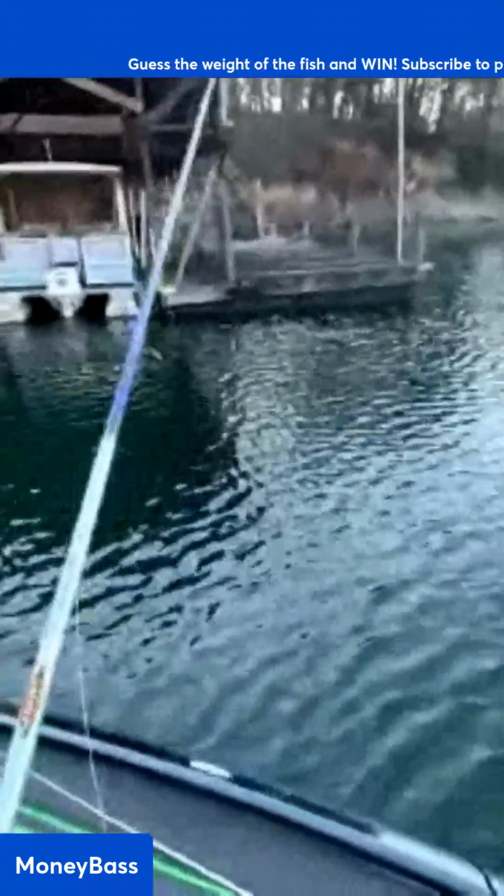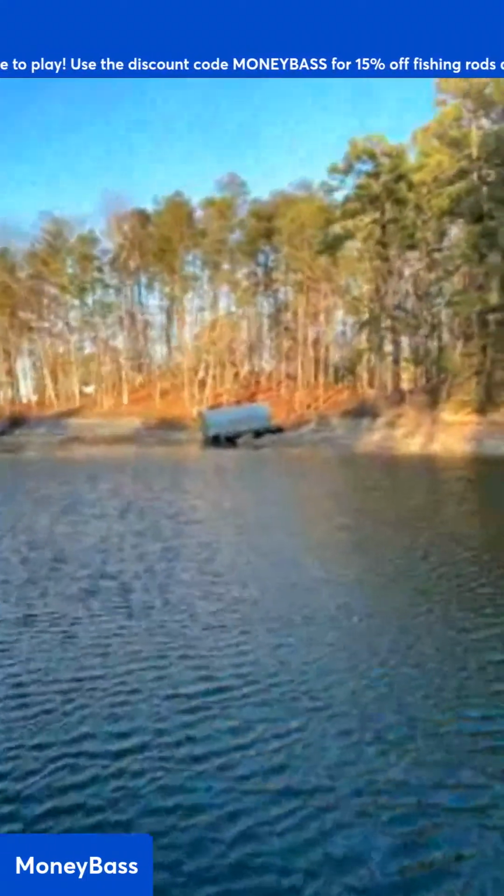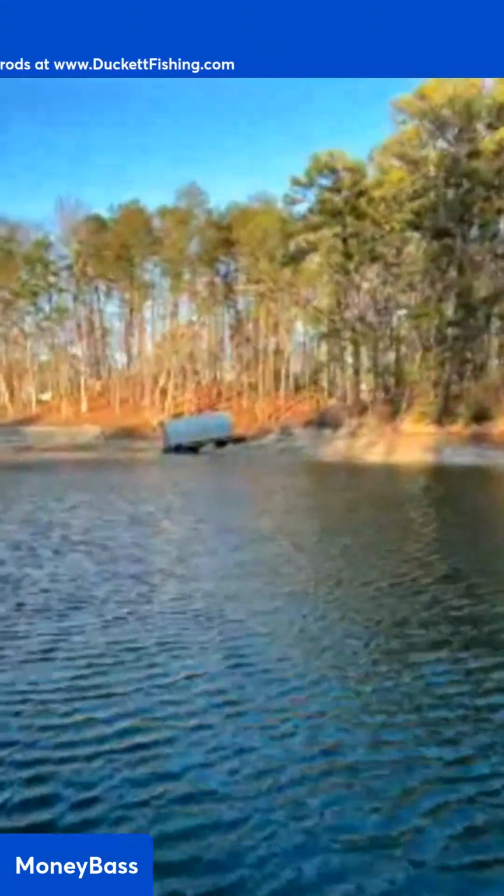Can somebody check the wind speed on Lake Lanier right now? Because I'm in a cove. Can you guys see those trees up there? Can you see those trees moving? And I'm in a cove, guys.